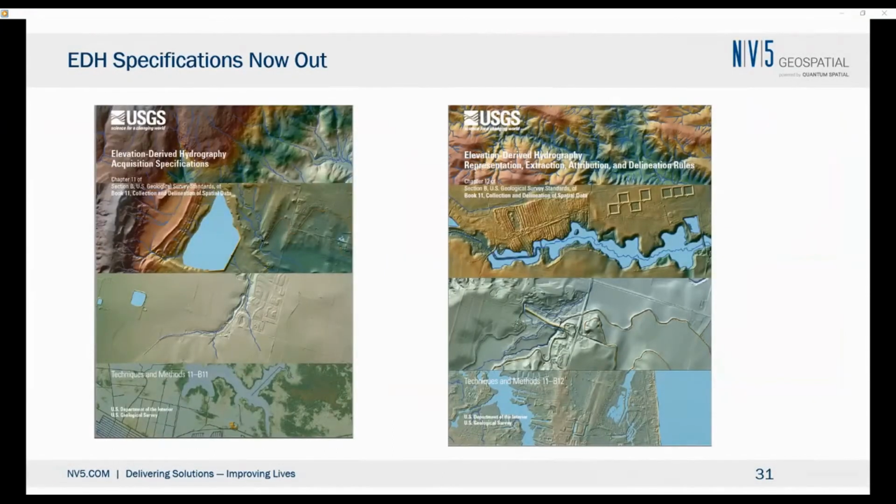When we started this process, the EDH standards had not yet been developed, so we helped develop those, understand the pros and cons and what things need to be considered. EDH specifications by USGS are now available. I'd encourage anybody who's interested in this to review those, understand them, and provide comments back to USGS about it. As you know, USGS is very receptive to any thoughts from the public on their standards, but definitely something worth considering.